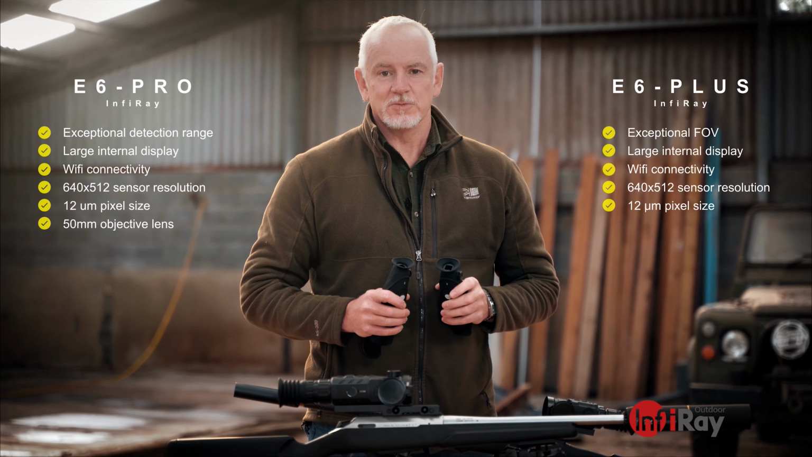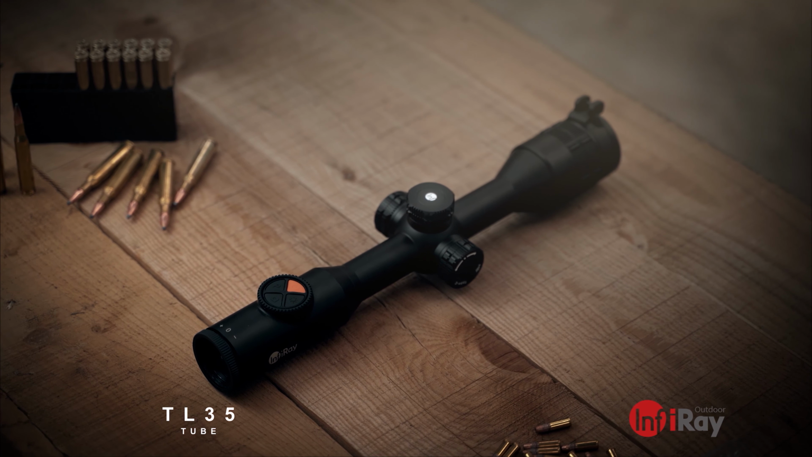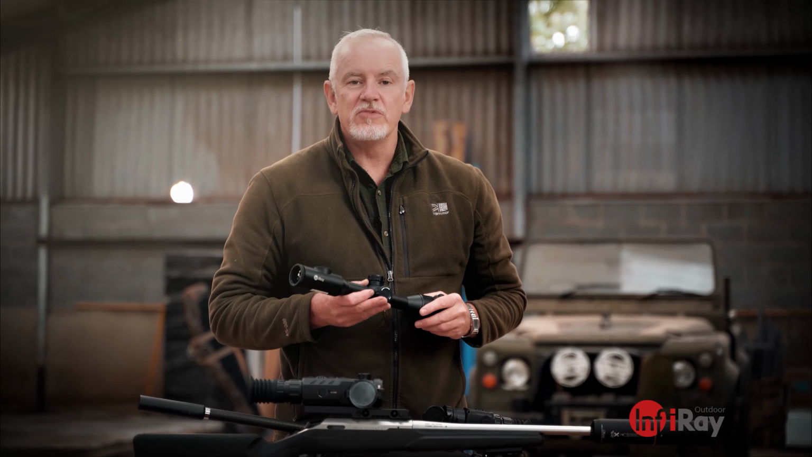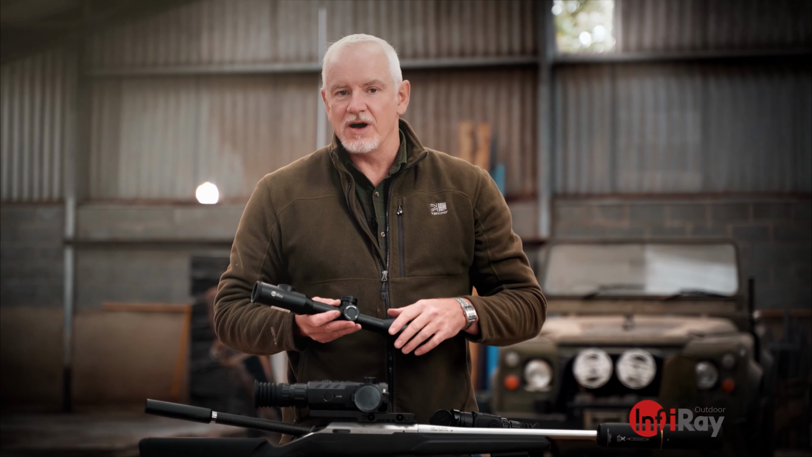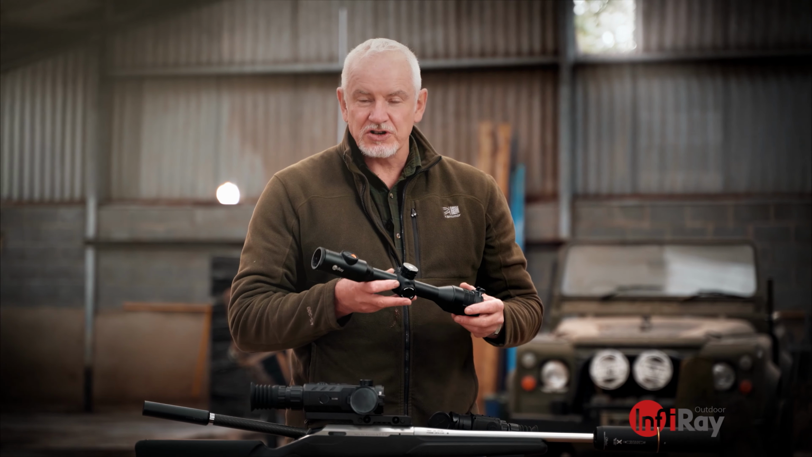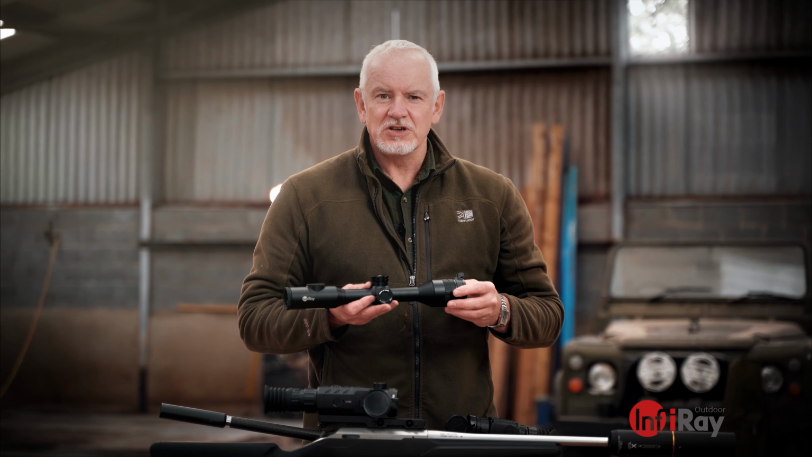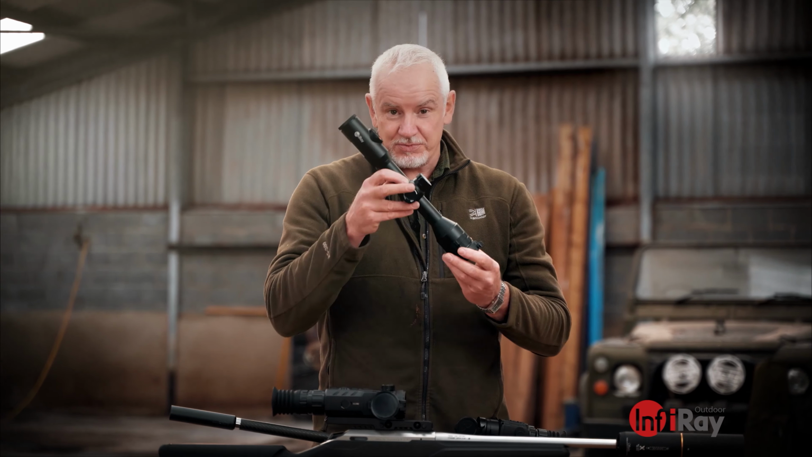Now let's have a look at the scopes. Okay, we've kind of moved on from the entry, medium, high-level spotters, and we're into the scopes. And these are more kind of niche products. They suit different shooting styles. And here's a prime example.